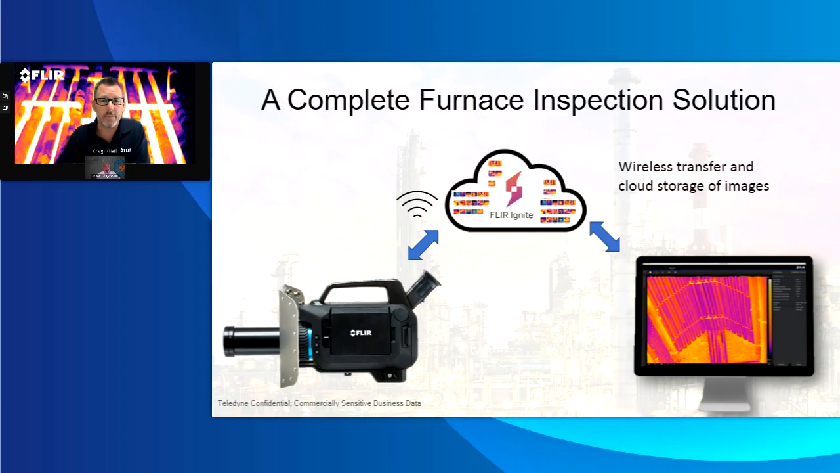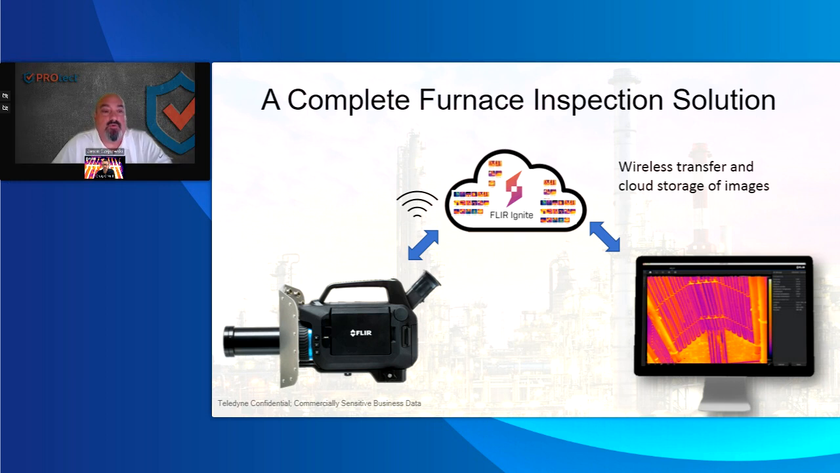I don't know if you've used this yet, but how might that be really nice for the customer? I haven't used it yet, just because the client doesn't have the software, but being able to send the images right away to them is definitely a benefit. Not having to hand them the SD card and worry about it, or if you lost your shots having to go redo them. Having Wi-Fi is a game changer for plants that want to use that kind of technology.